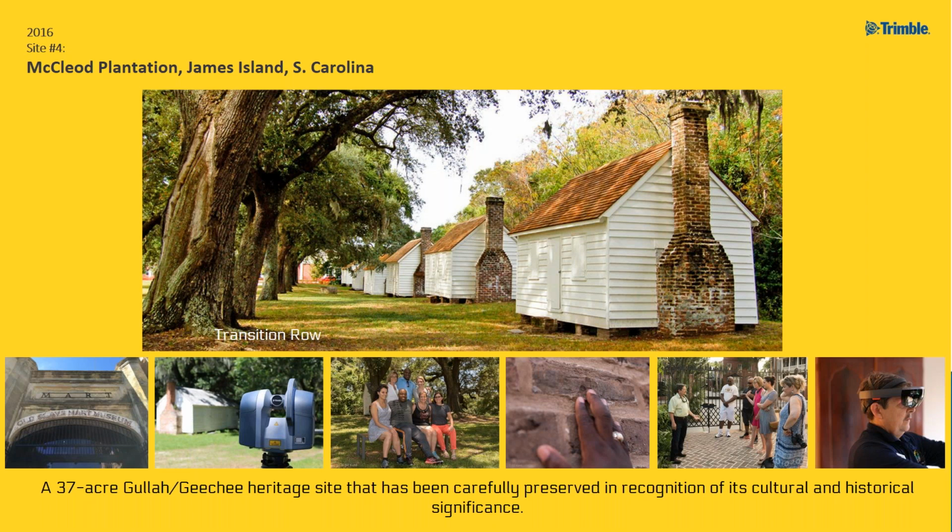And there are not many places, as I mentioned earlier, in the U.S. that tell that story. They called this row of slave dwellings Transition Row because they were inhabited by people up until the mid-1990s. So there's a continuing story for another century about these dwellings.